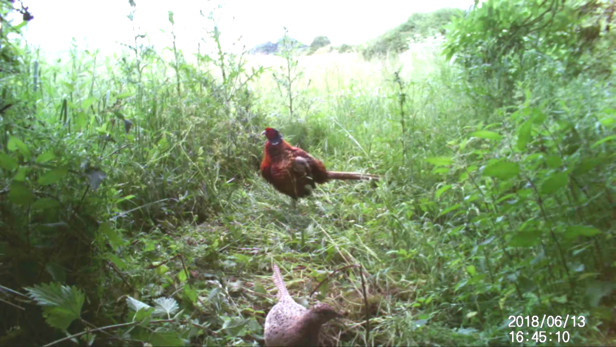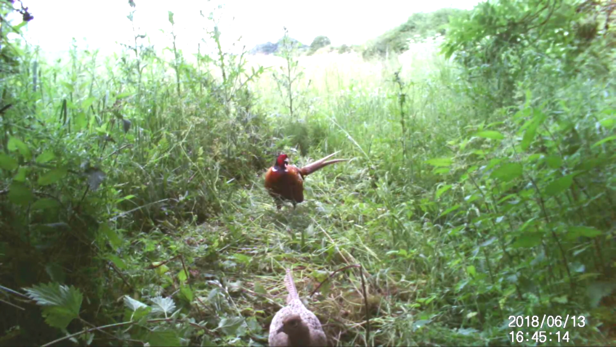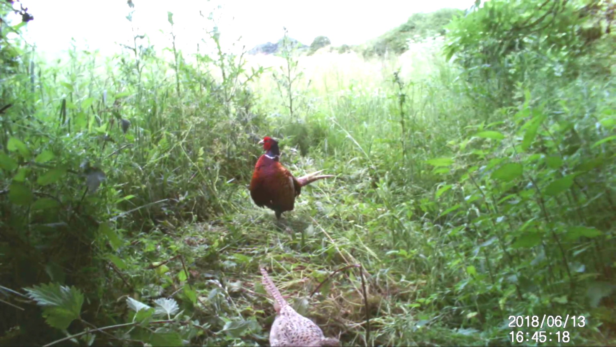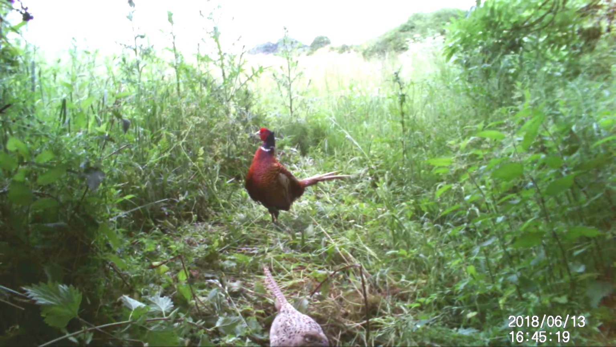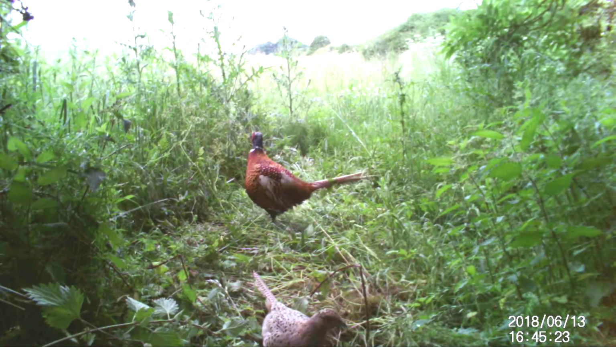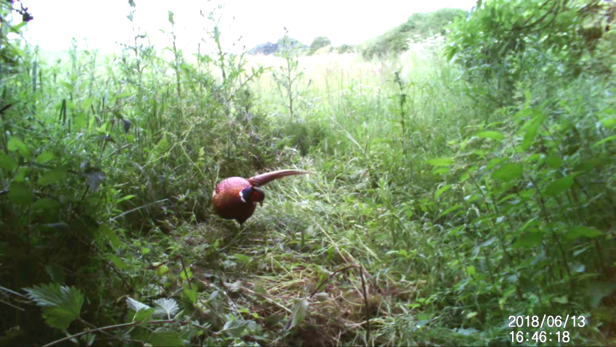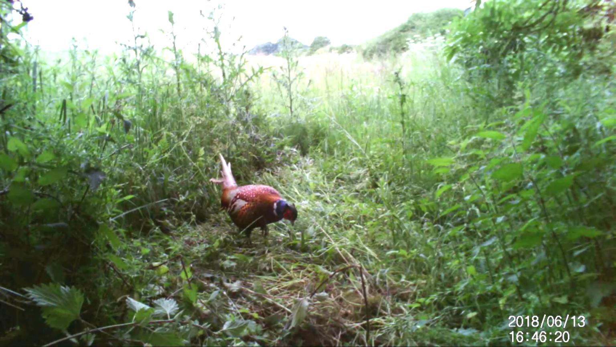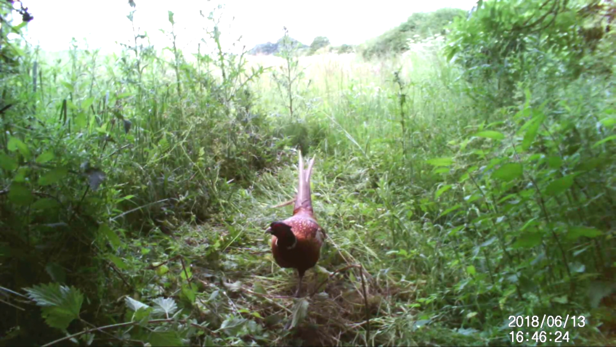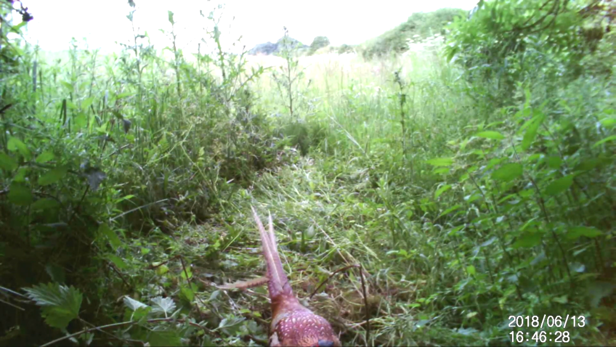This camera is going to be pretty handy, really. A handy addition to my camera bag. If I'm out and about anywhere and see signs of maybe an otter or something like that, it's going to be a godsend, really. But obviously you've got to put it somewhere where nobody knows where it is, so it's not interfered with. But it's just great, just sitting and watching what comes by.